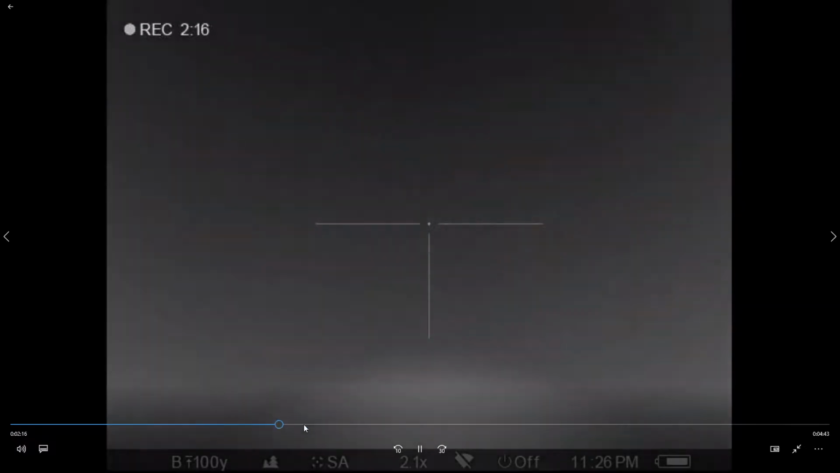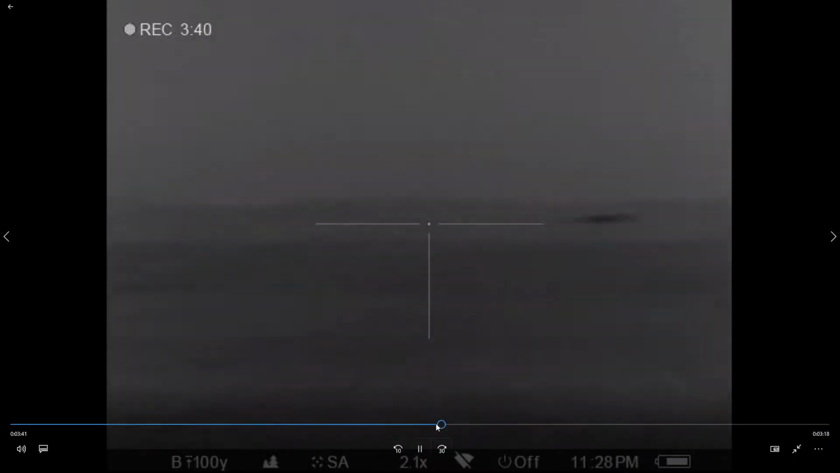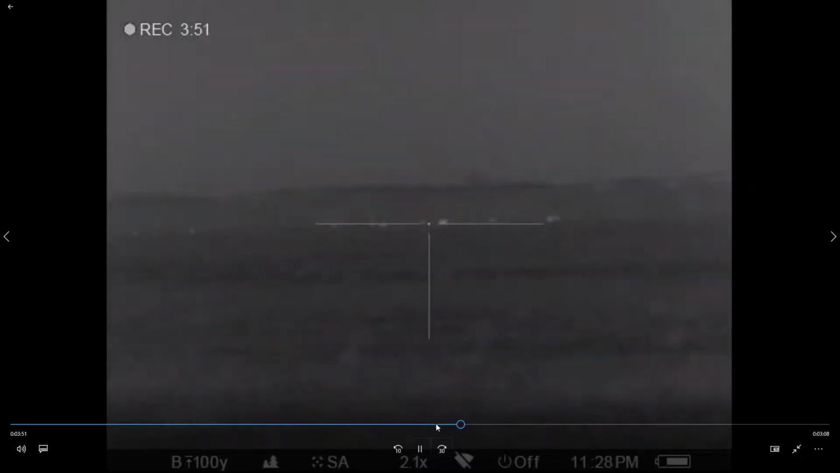So unfortunately, I normally have an extra gun, but my son failed to plug it in and charge the battery up, which is what kids are good for. And you can see that he had decided to go after the ones on the right. There were 2 separate bunches of hogs here, and he's still walking up. This is a big field, and I'm running this up.